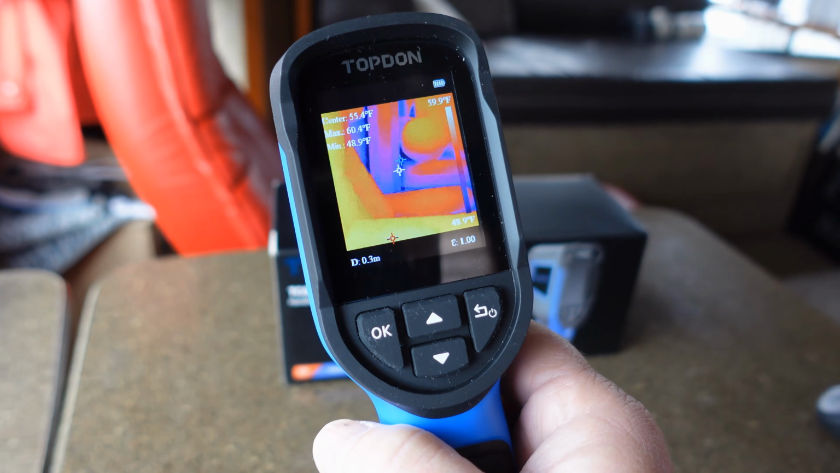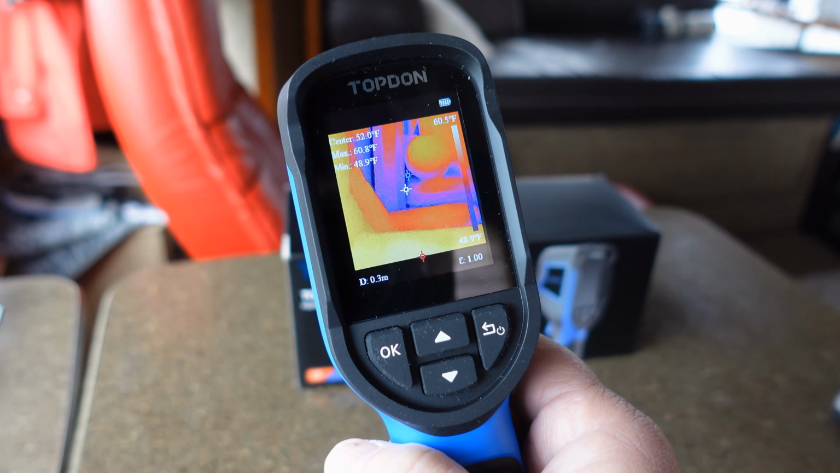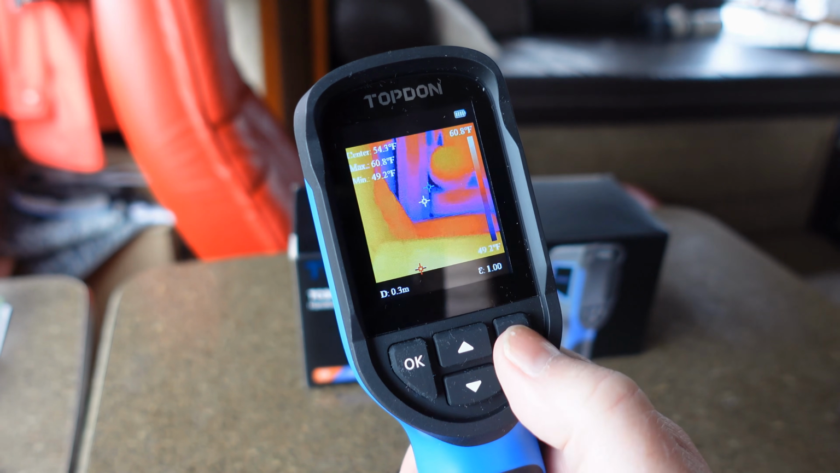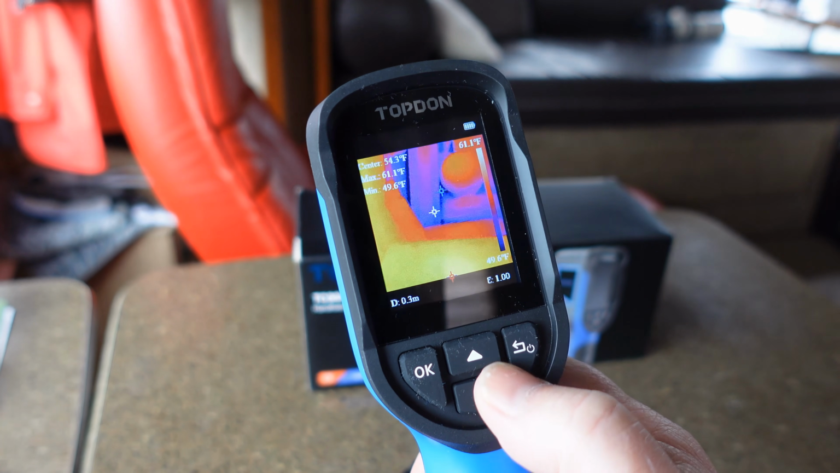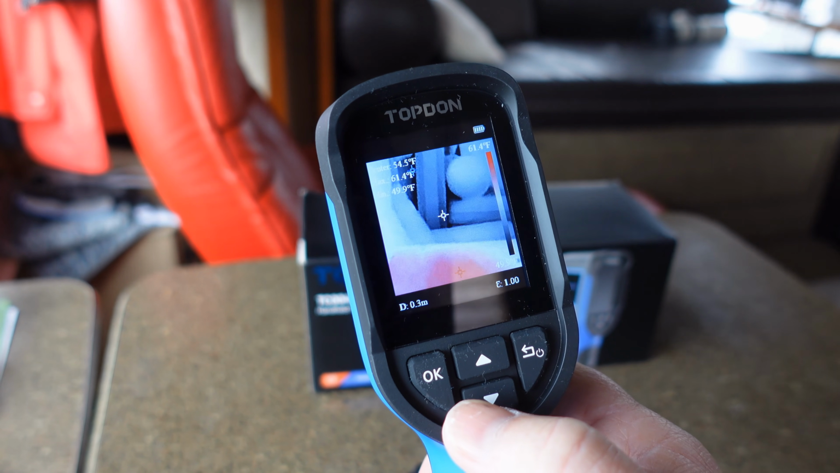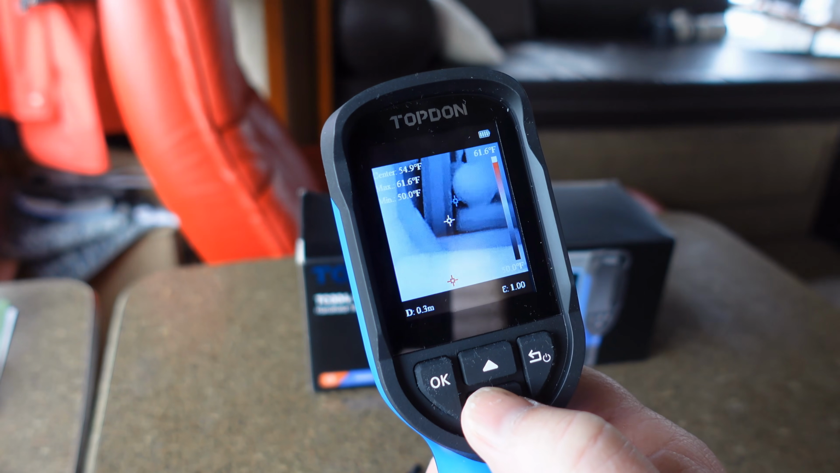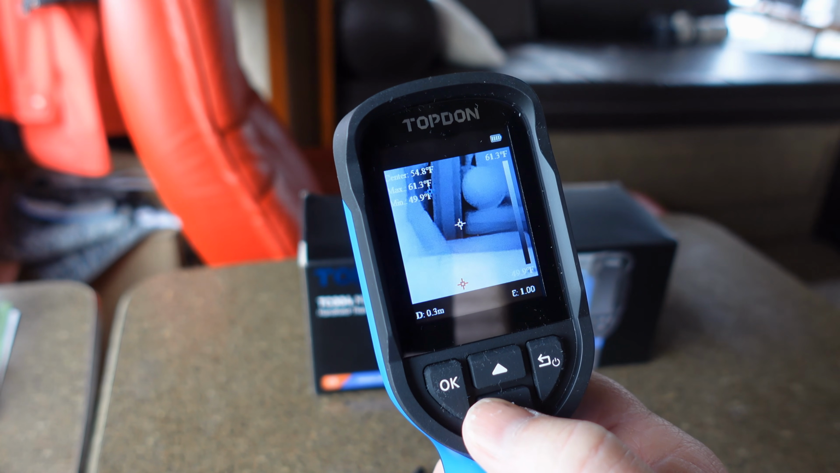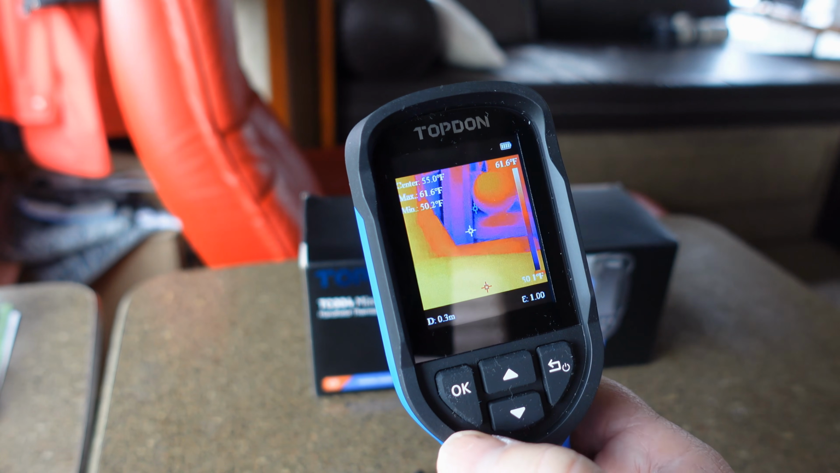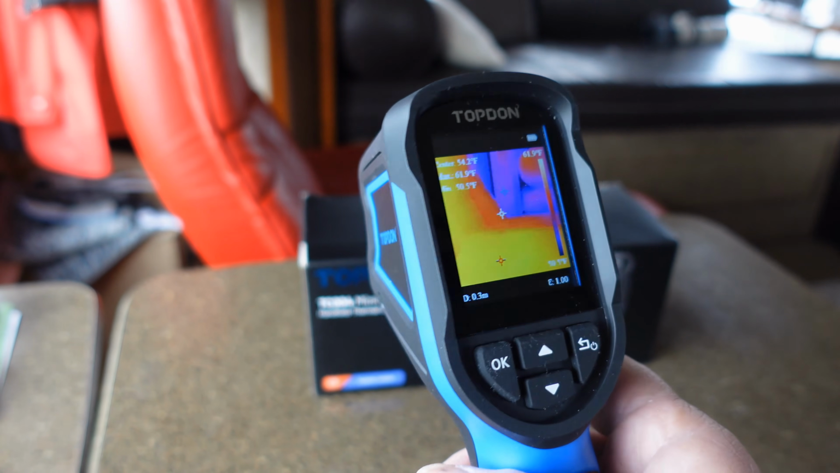Anyway, you can see in there the color palettes. This one is iron, and you can change those to different ones. There we go, that's rainbow, and there's a hot red, kind of a black and white with the white being hotter, and then the opposite. Very common for these types of instruments.